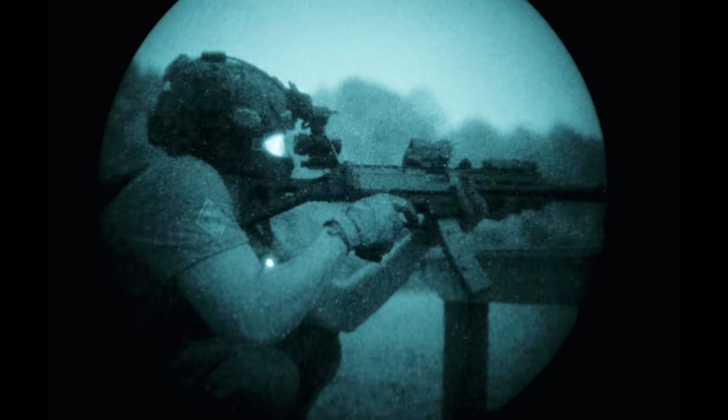Let's see. Let me use my... Okay, so that's a target right there. No. It's hard to see right there. So yeah, that's at 100 yards and it's barely visible, but I did hit it. All right, let's just dump the rest of this thing here.